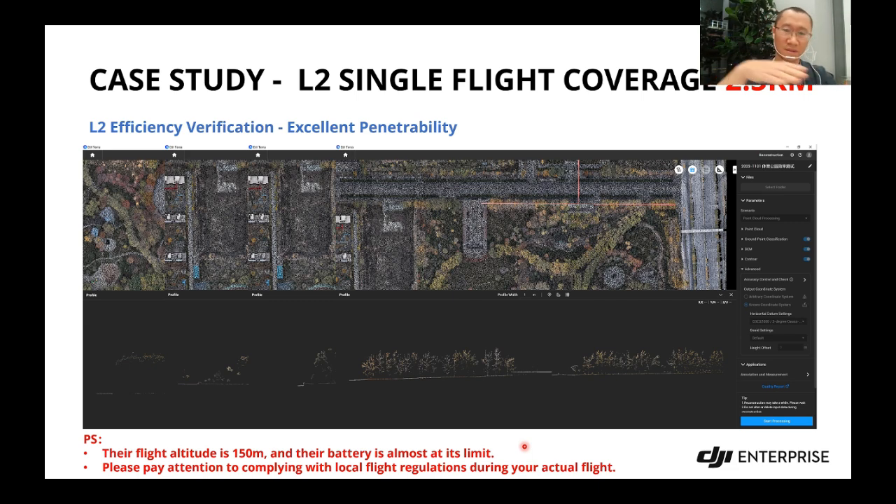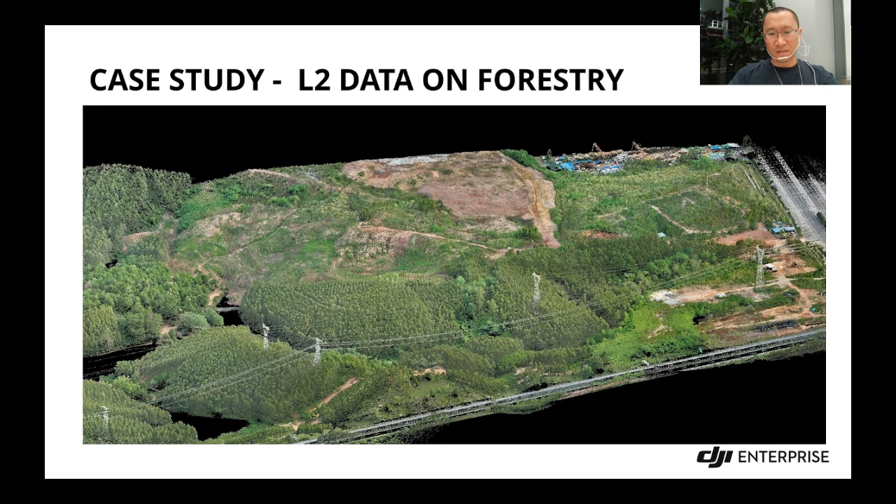Because of the flying speed, you can fly very fast, and the higher you fly, the larger the coverage. Yes, of course. Next, let's see a forestry case. When customers want to purchase a LiDAR sensor, I guess the main reason is that they want to get the point cloud ground points under the trees. This is the main reason.